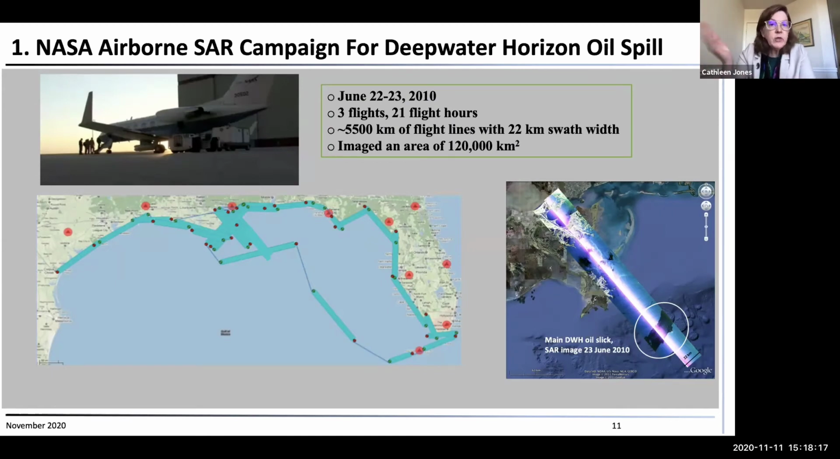So by the time we got funding and approval and everything done, it was two months after the oil spill occurred. We went out on June 22nd and 23rd. We took off from California at dawn. This is us getting on the plane at dawn. We flew to Louisiana. We started doing these flights. We refueled in Pensacola, took off, came along the coast, landed in New Orleans, and did these lines over the main slick the second day.